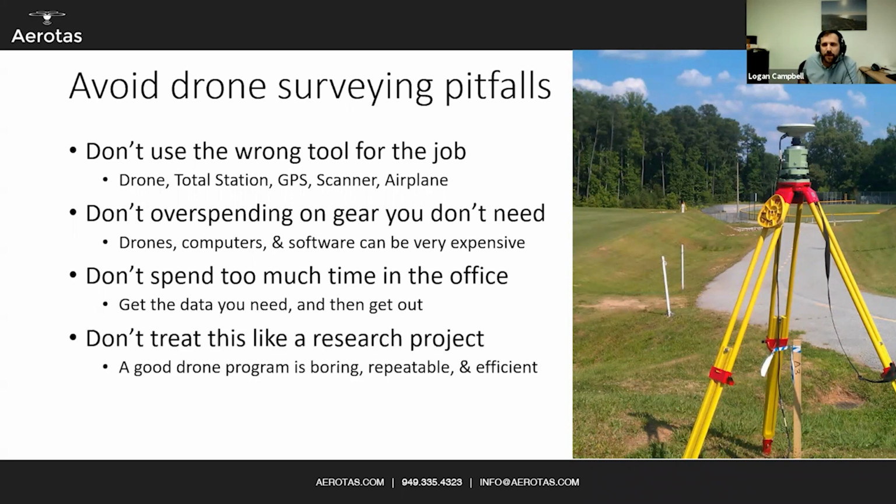That's what we say. And lastly, don't treat this like a research project. A good drone program, in our opinion, is boring, repeatable, and efficient. The first time that we were flying drones for surveying purposes, everyone in the office wanted to come out.